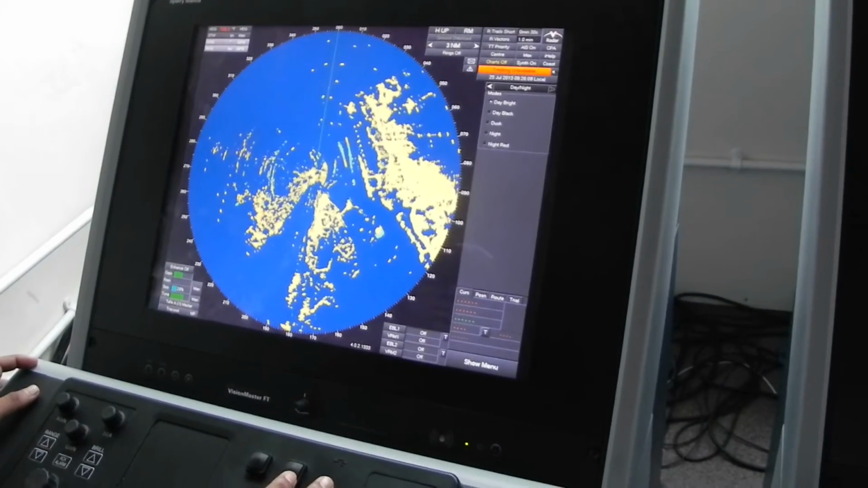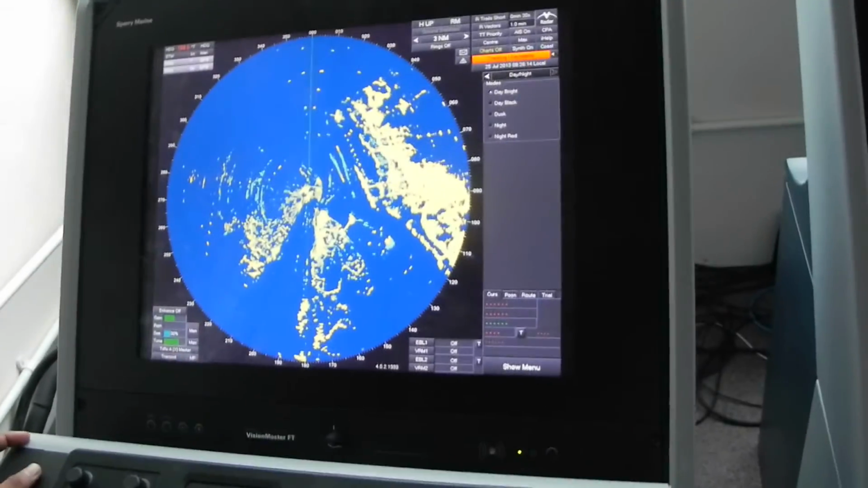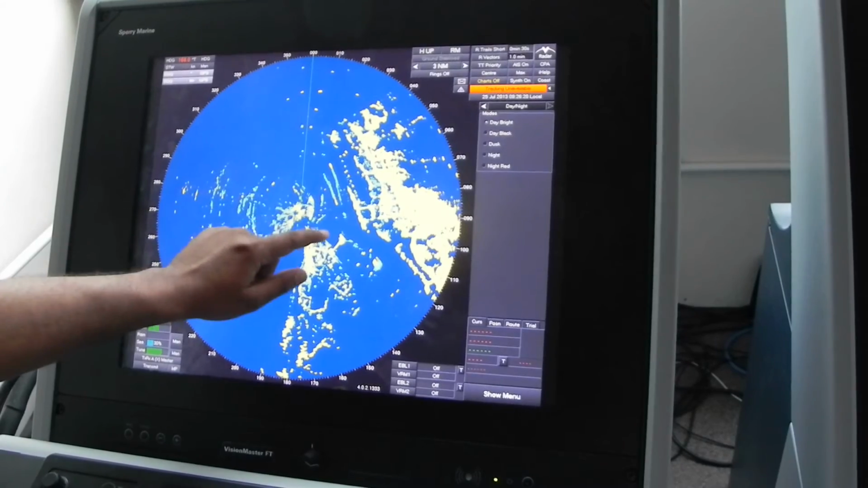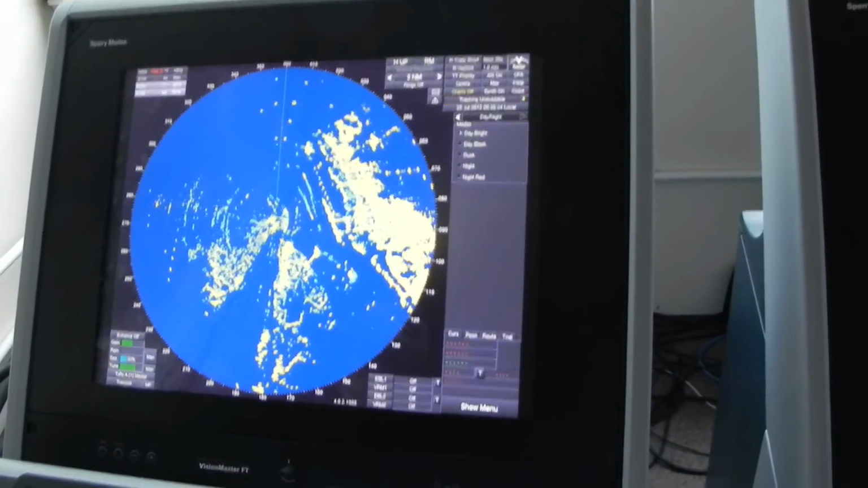You can see the side lobes are going. They are disappearing, and only the targets which I wanted to see are appearing. You can see these two fast moving vessels. They are going. There is one buoy. Also you can see them outside.